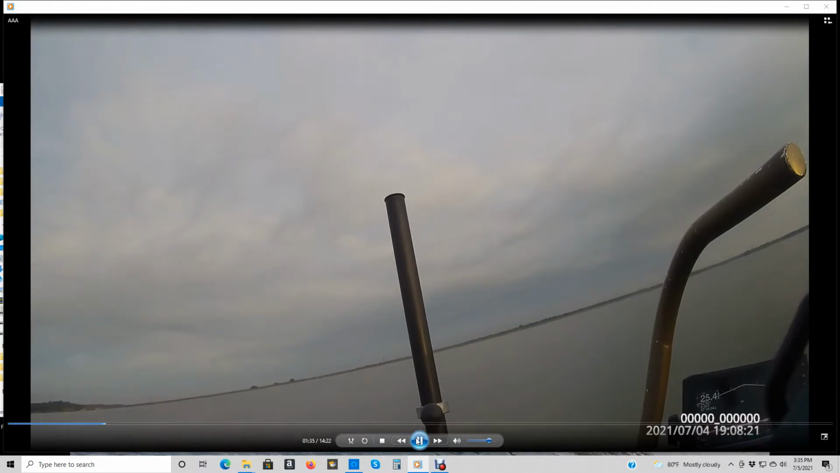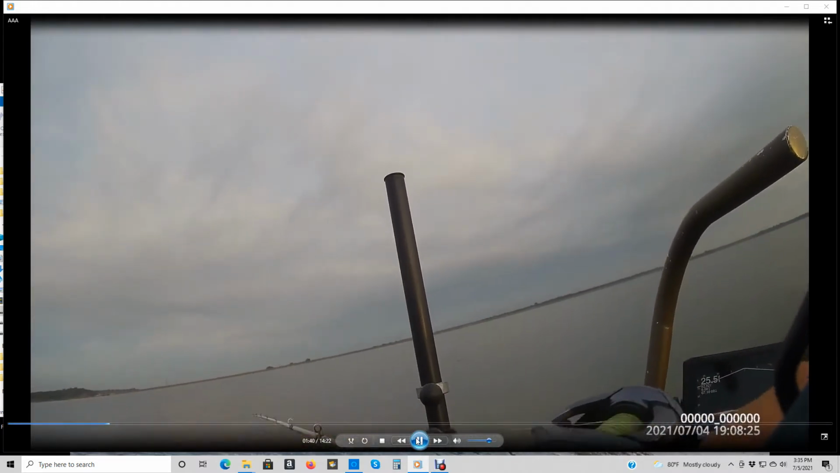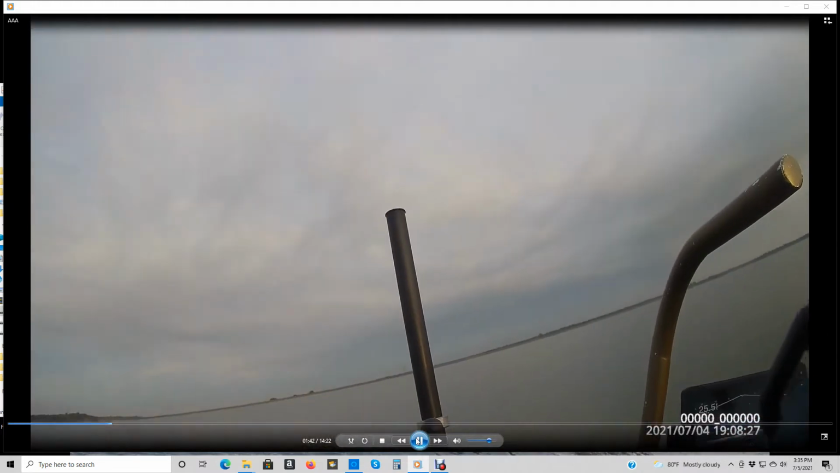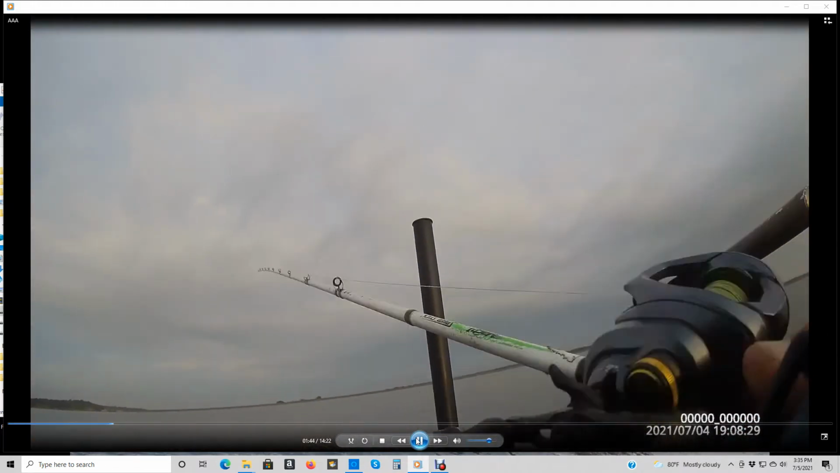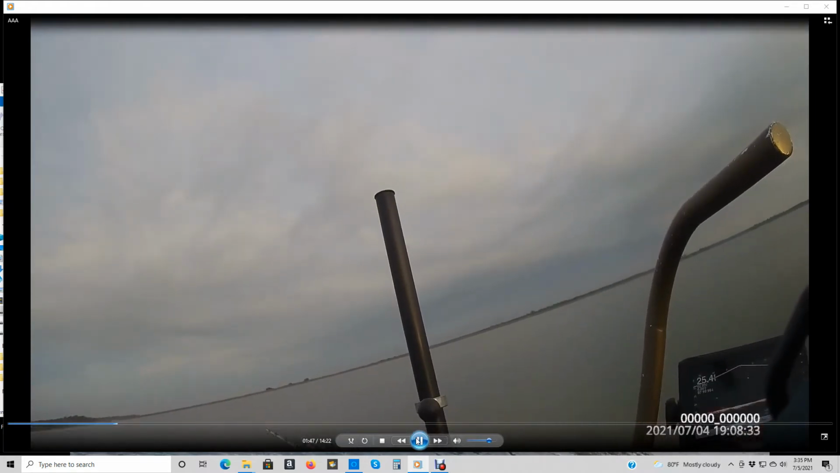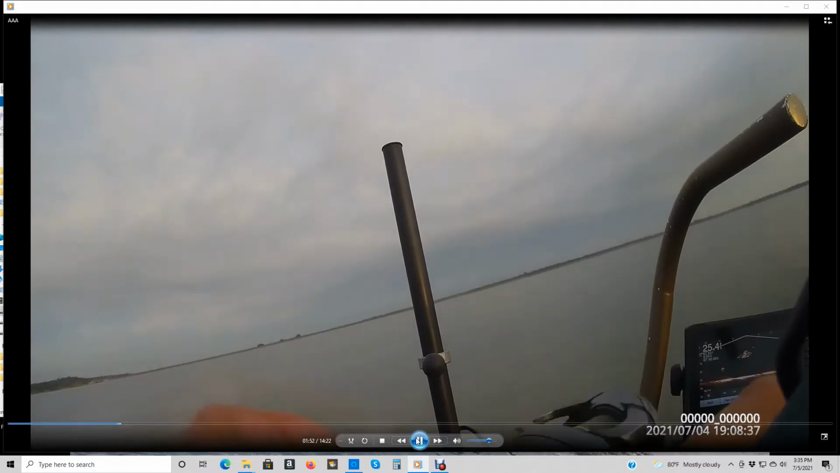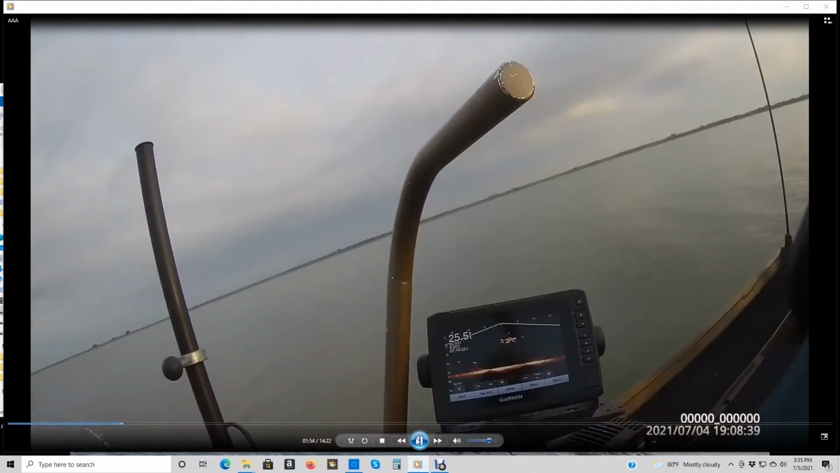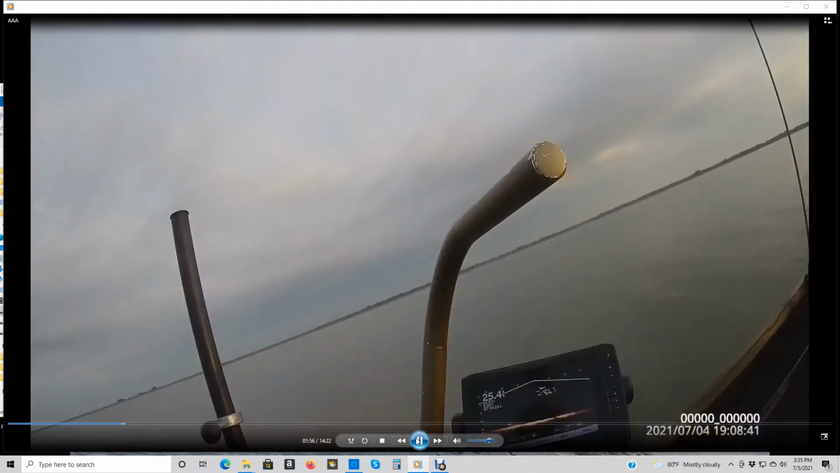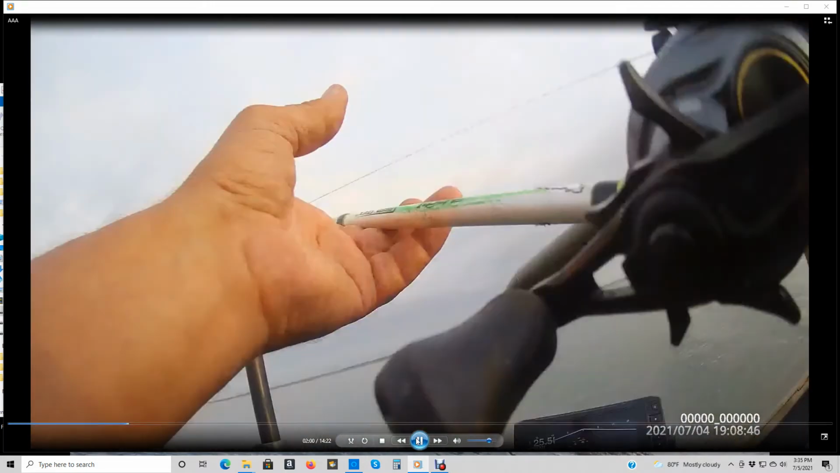So I'm going to show you half of this video unedited and half of it not, so you can see the quality on this Miufly. And you see on that Livescope, you see all them fish there? Got to catch a fish when you got that many underneath you, and you can see them. And I don't know if the Thumpter's bringing them in or not.